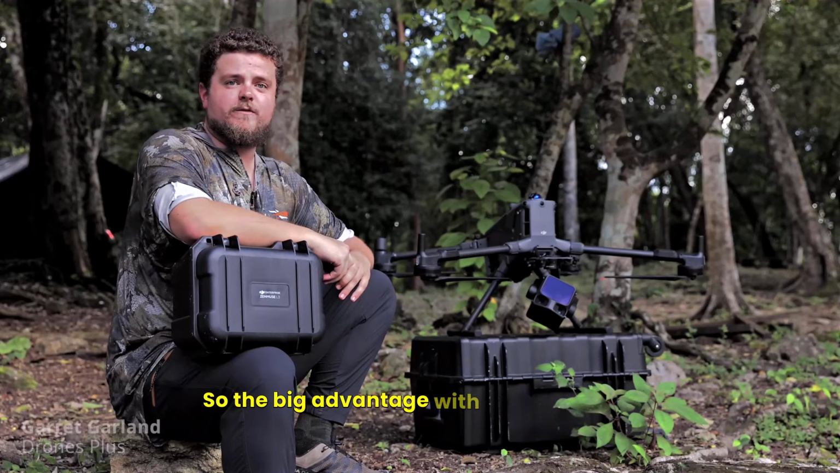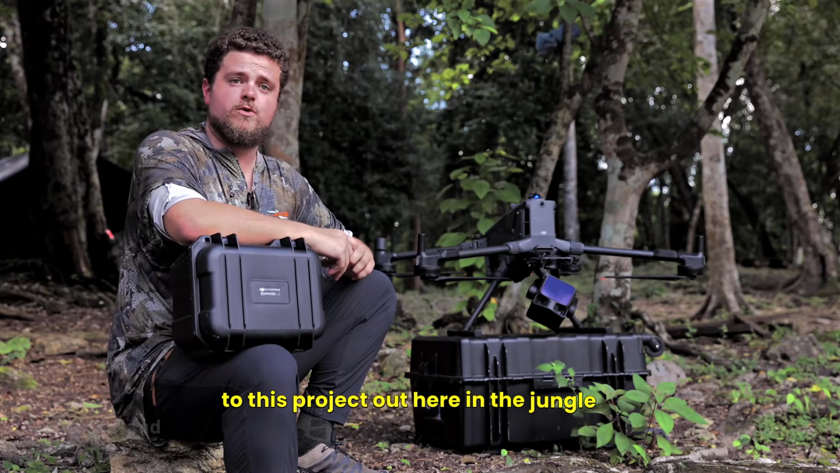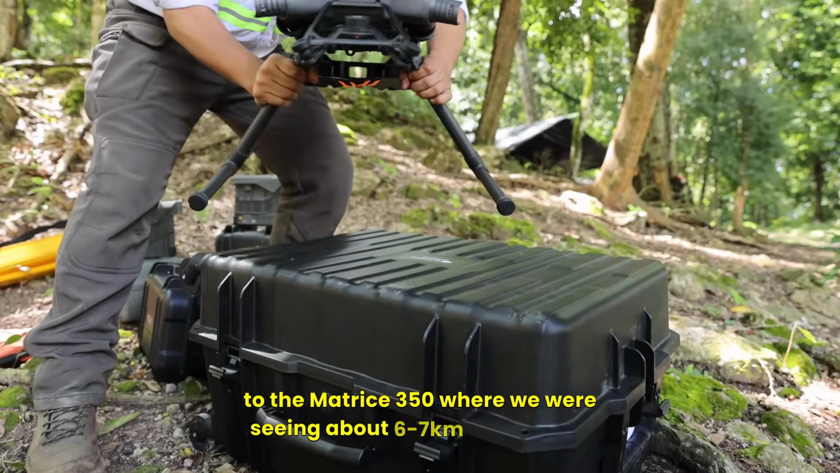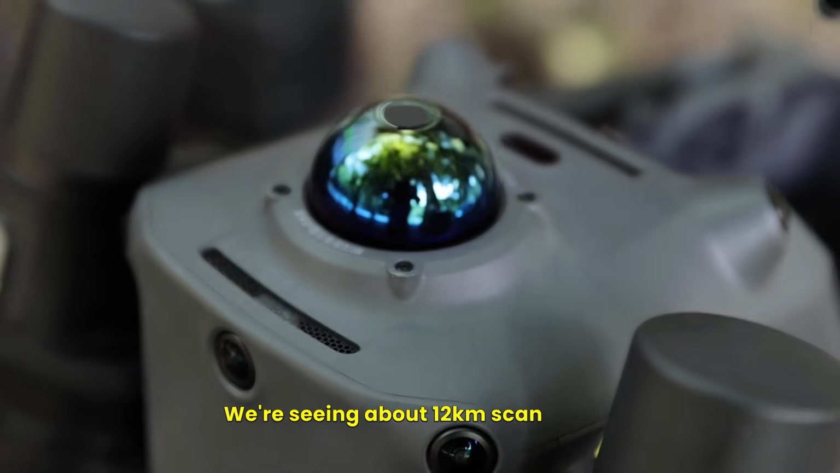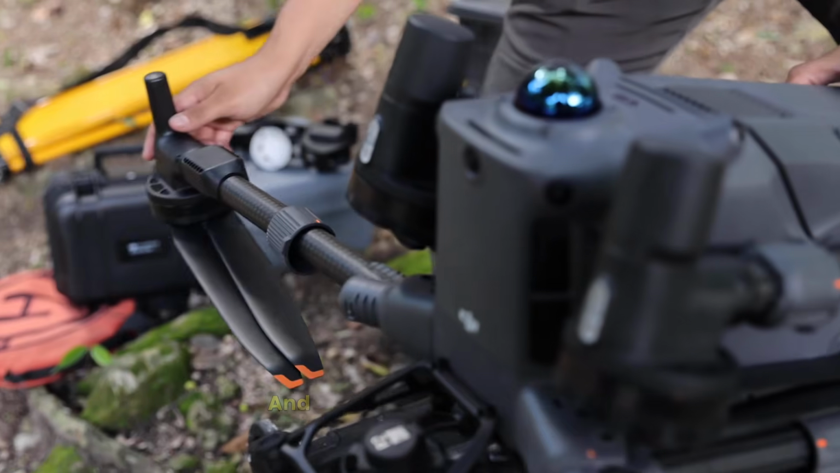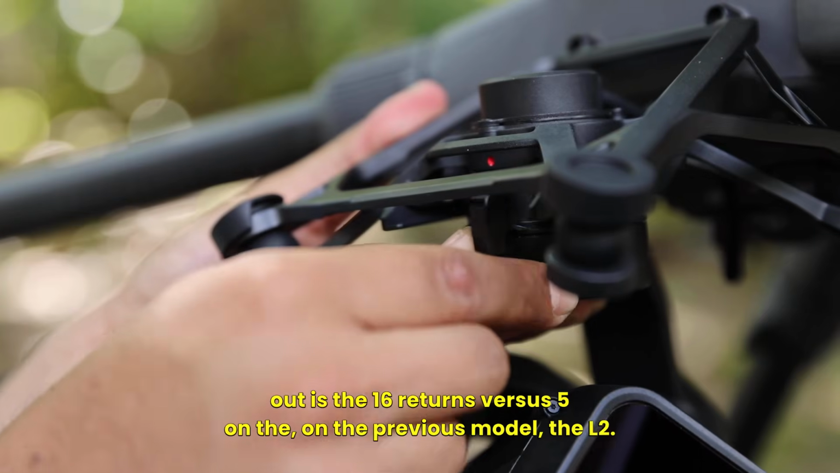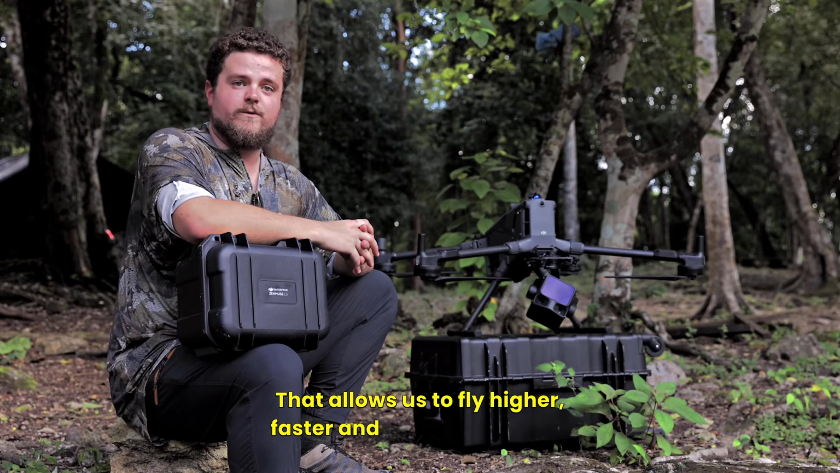So the big advantage with the L3 coupled with the 400, especially relating to this project out here in the jungle, is going to be the Matrice 400 compared to the Matrice 350, where we were seeing about 6 to 7 kilometers max range. We're seeing about 12 kilometers scan range. So that almost doubles our radius to where we could fly from home. And then coupled with the L3, obviously the big one that stands out is the 16 returns versus 5 on the previous model, the L2. That jump is huge. That allows us to fly higher, faster, and with less overlap.